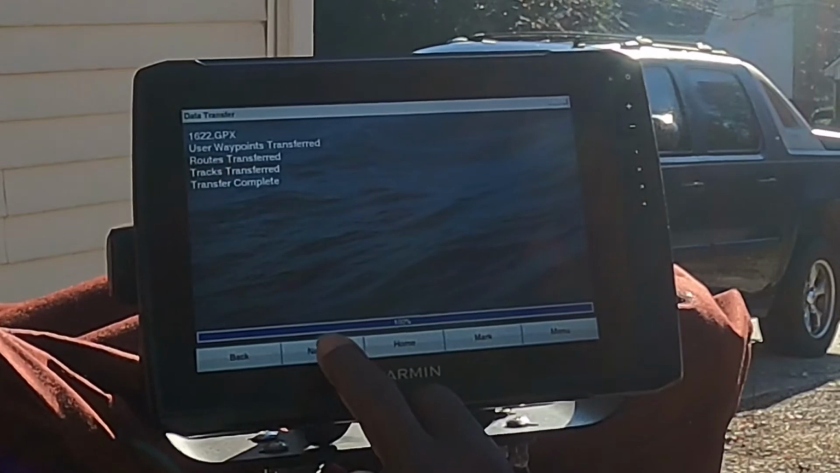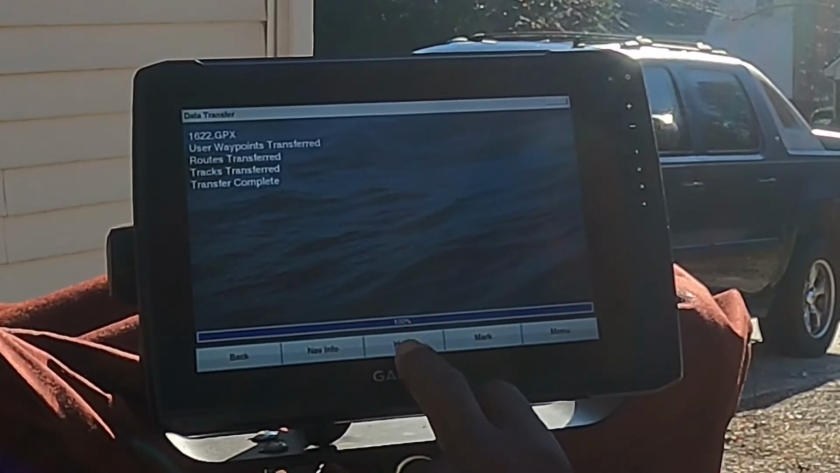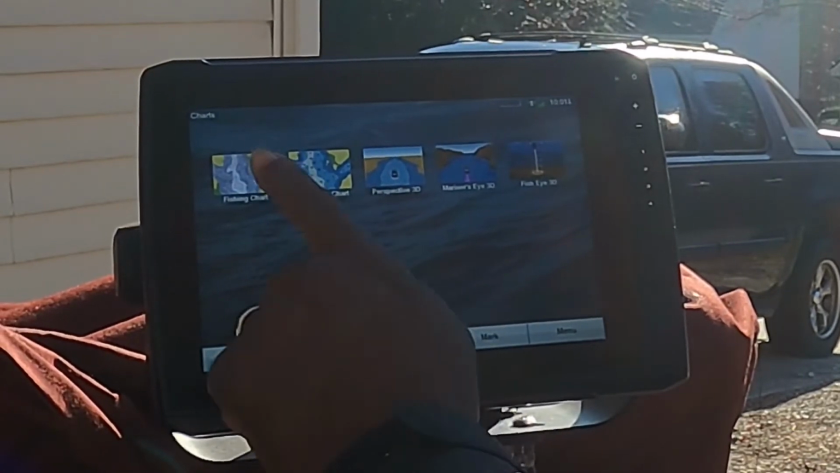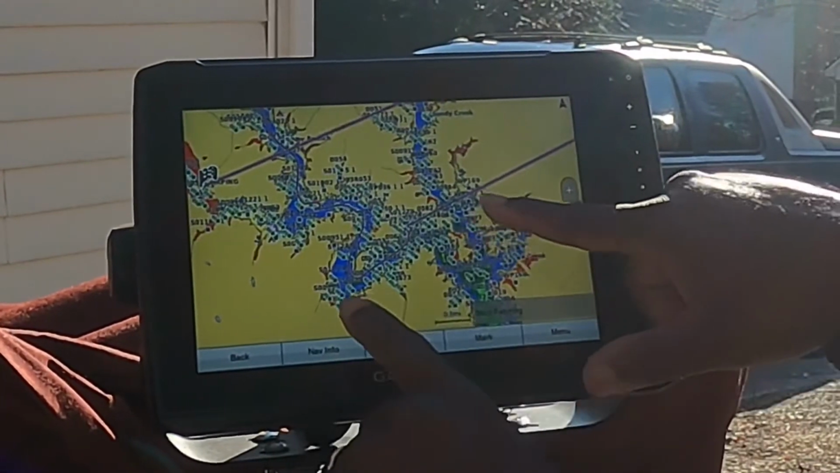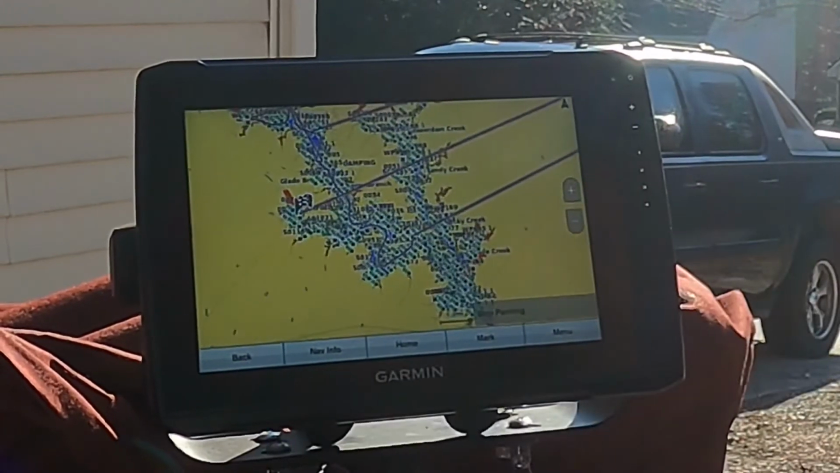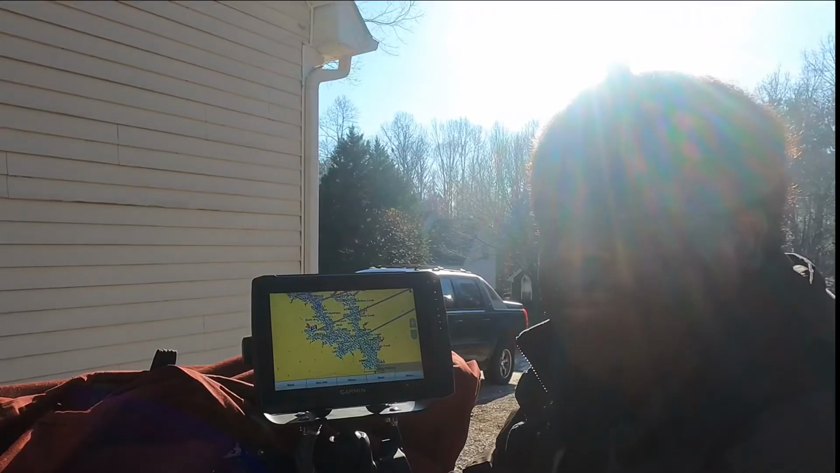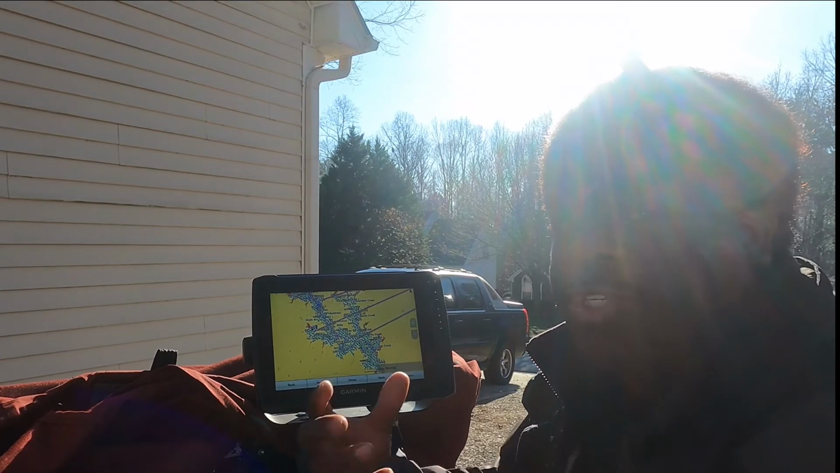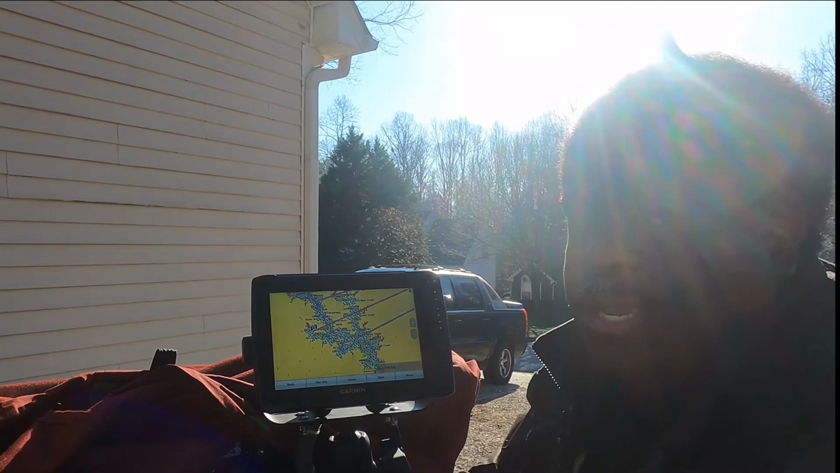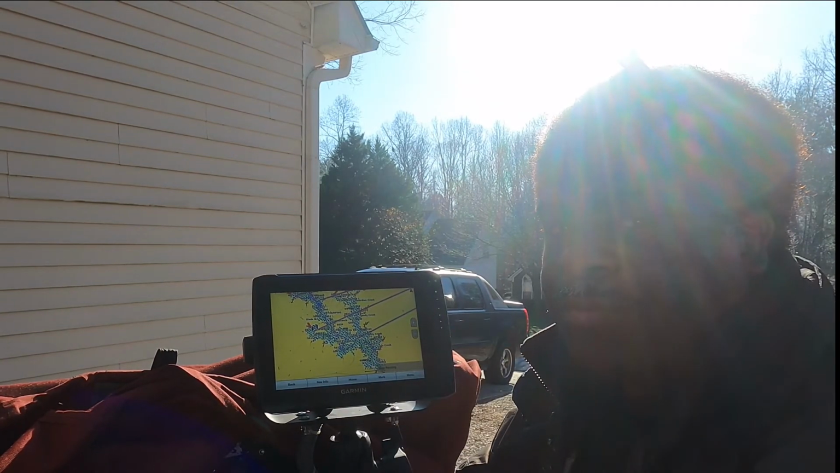I'm going back to my home page, back to my charts, fishing charts, and now you can see all of those waypoints are back. So I've got waypoints all over that lake. I'm going to go back into the house now, and I'm going to show you how to do data cleanup. I'm going to go ahead and delete this again. We'll see you at the kitchen table.